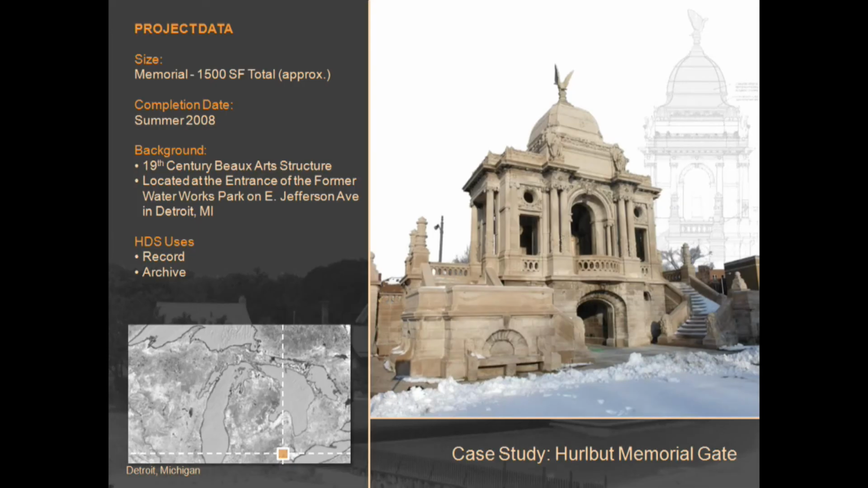So the first example is a 19th century Beaux-Arts structure located in Detroit, Michigan. It's the entrance to a park along the Detroit River. And this was actually our earliest use of point clouds and laser scanning in our office.